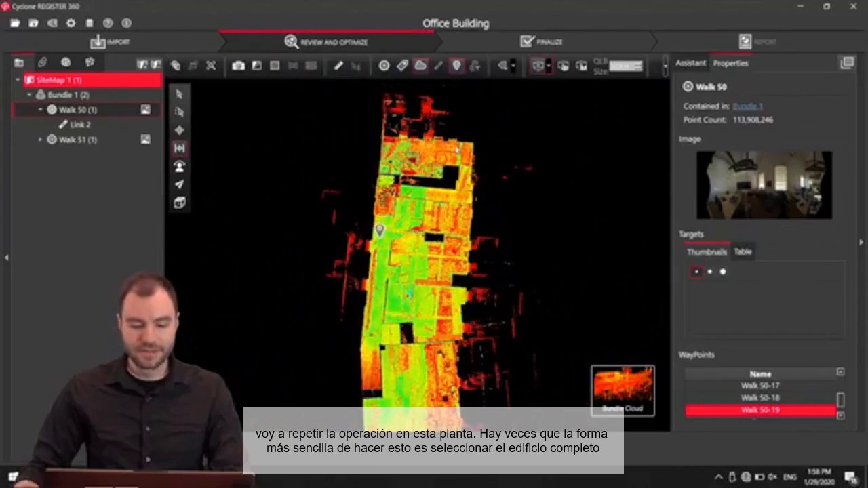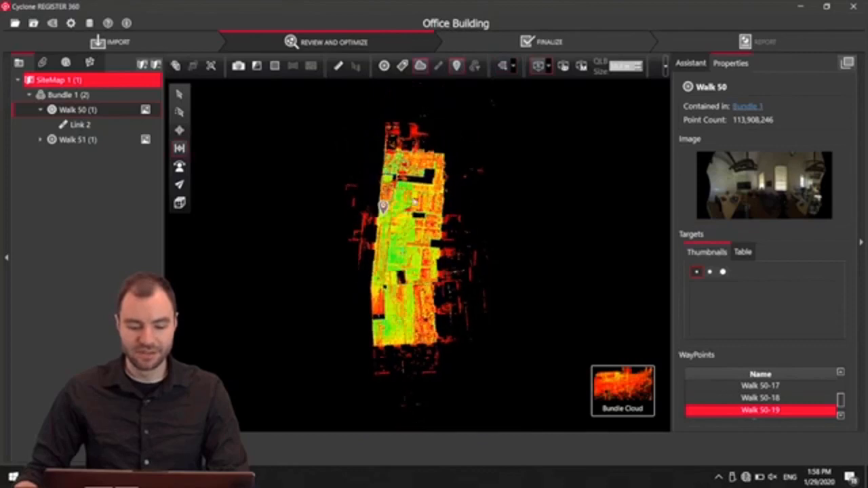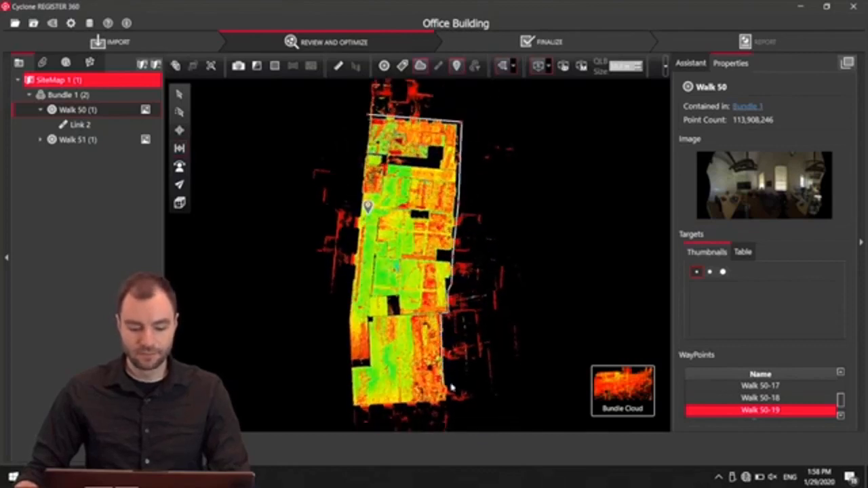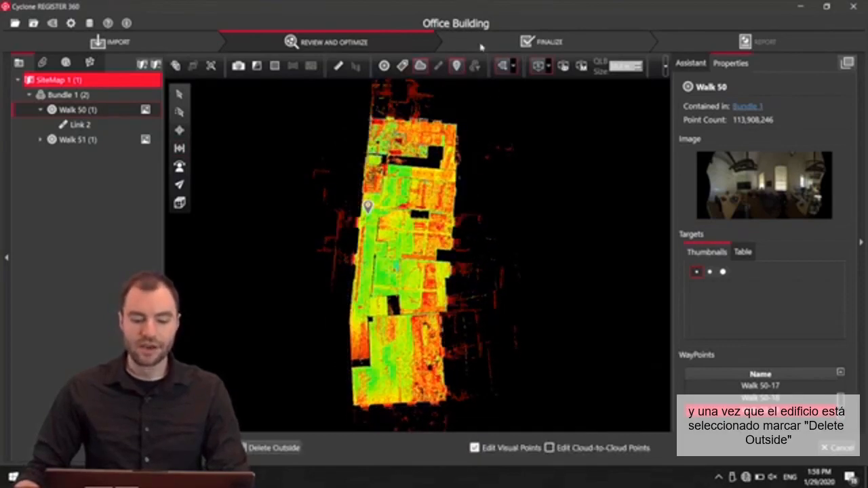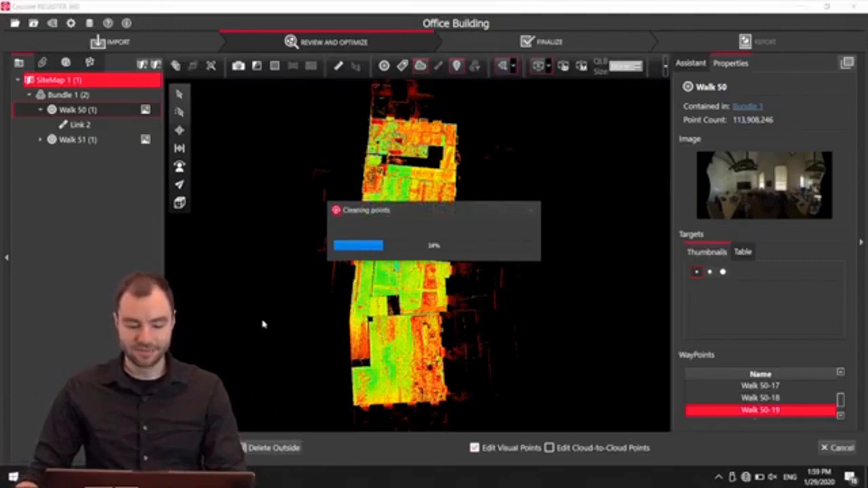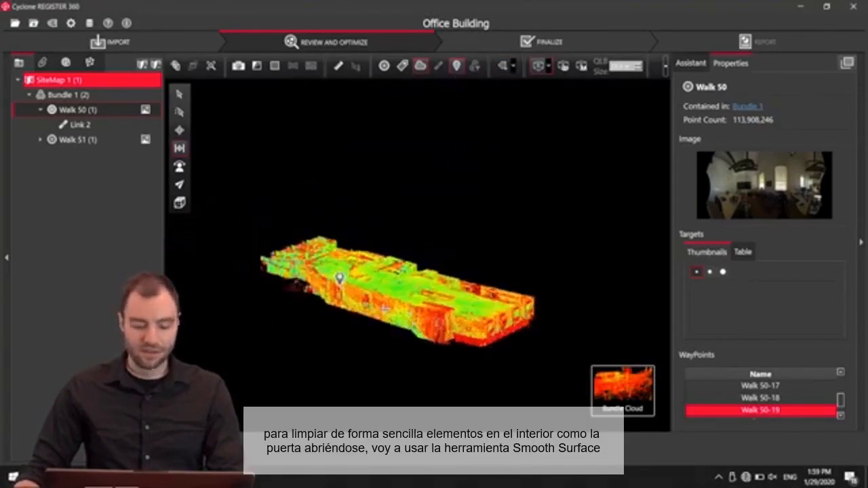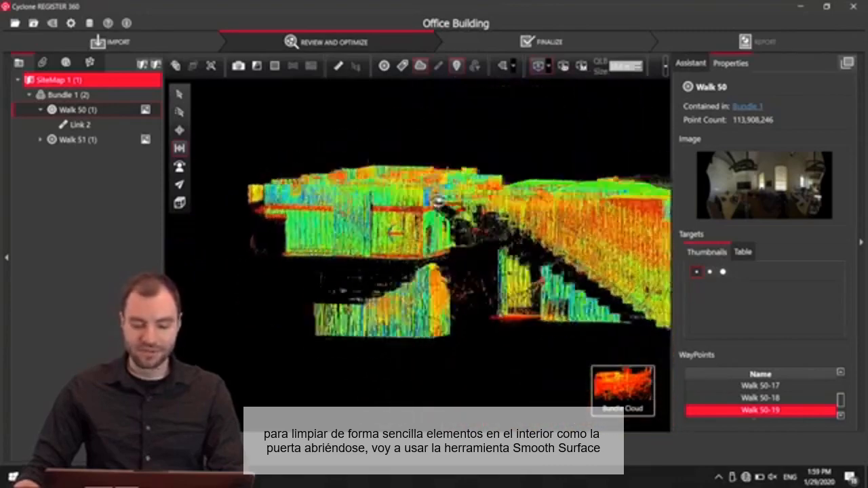Sometimes an easier way to do this is just selecting the entire building. Need to be fully zoomed out for this. Now I've selected just the building, and now I can say delete outside, and it'll delete everything outside that box. So I can do a little bit more cleaning a little bit faster.